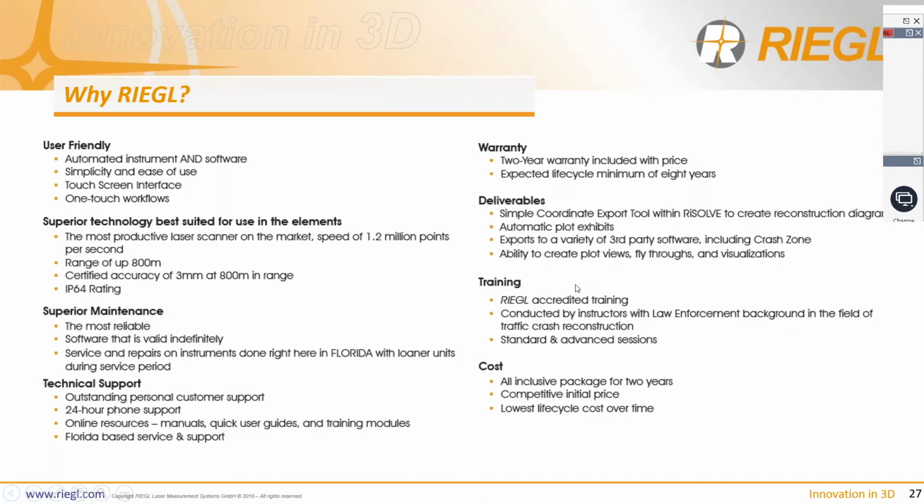So at the end of it all, of course, why Regal? We've already gone over a lot of these points today. You can see that there's quite a lot of text, so I'm not going to read it to you. You can read it yourselves, but we're just going to go over the big bullet points here.